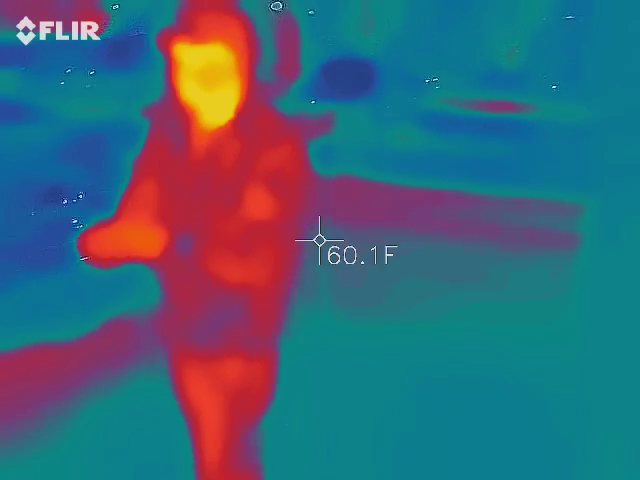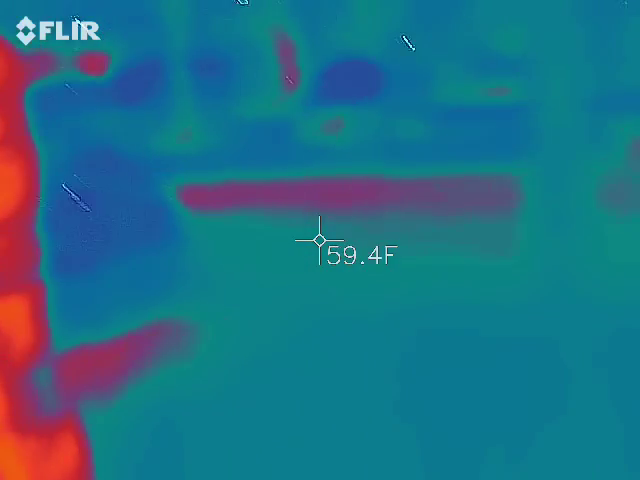So laser number 1 gets pointed down. We always keep them down. We never point them at cars. It's actually up at the right. Yeah, that's on the side. Okay.